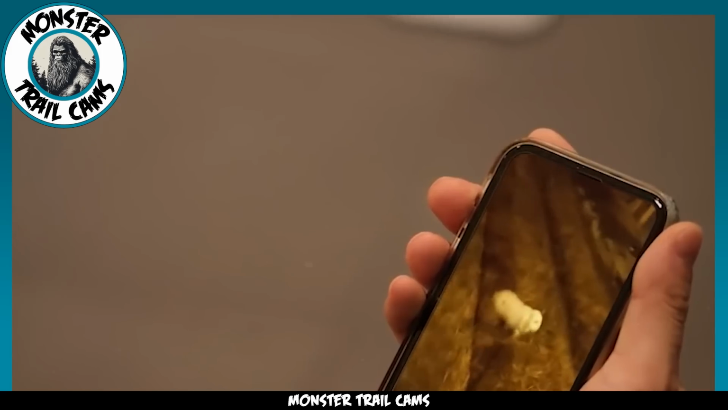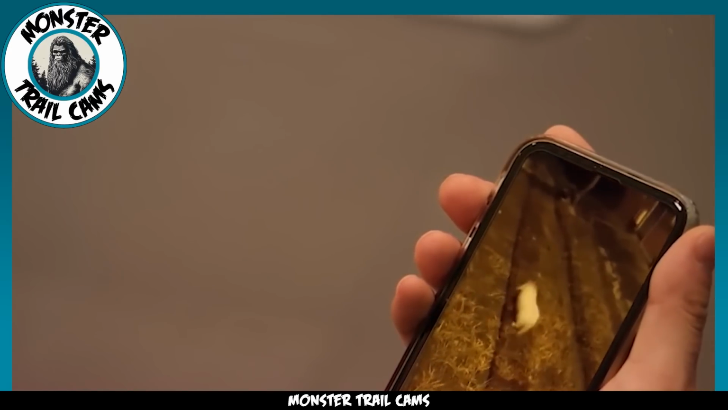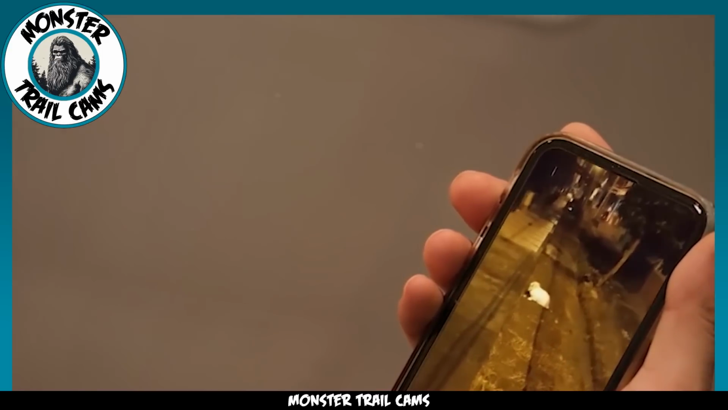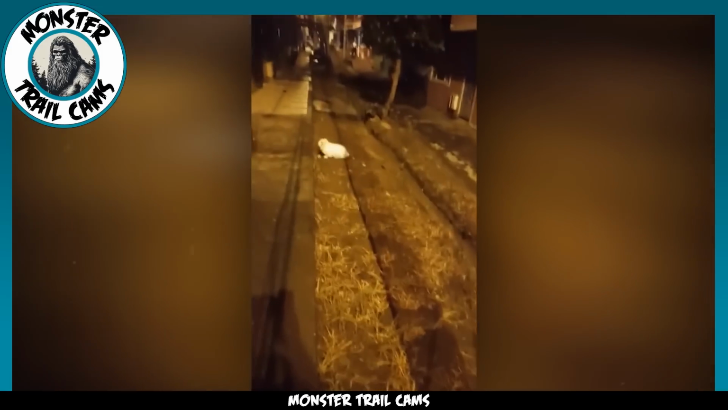A TikTok user named Cortisospina14 recently shared a video from an undisclosed location in Colombia, dated back to June 2021. The clip showcases a bunny playfully hopping around on the grass during nighttime hours. As the bunny gradually moves further away, the camera pans to reveal a more expansive view of the street. But here's where things take a mysterious turn.